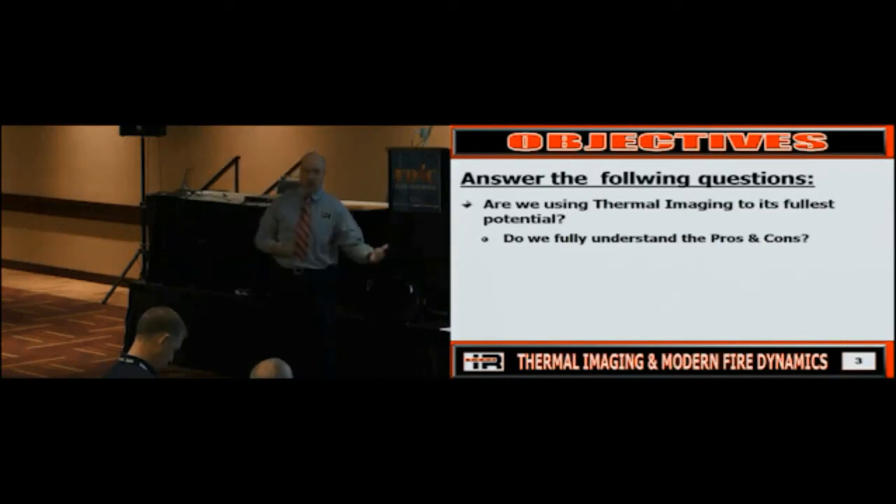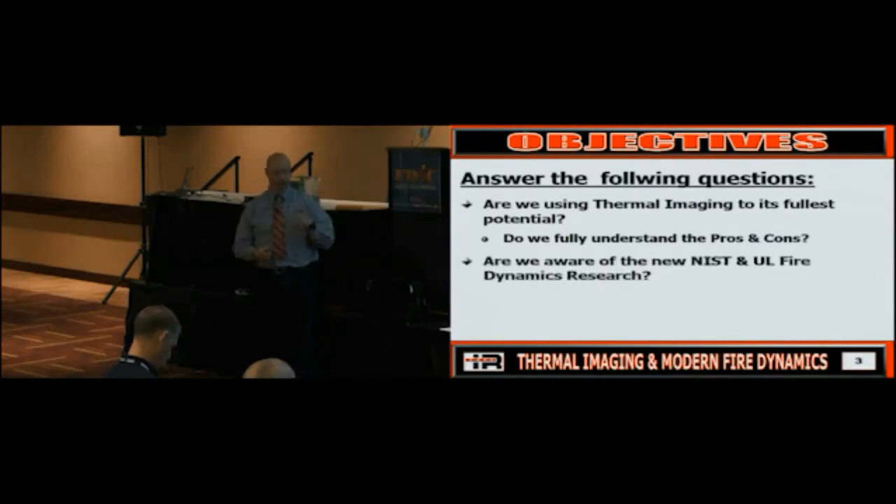I think it's a great tool, but it's got its pros and its cons, which is what we're going to try to work on. And are we aware of the new NIST and UL fire research? And I say new once again, new's a relative term. I'll be the first one to tell you, some of this stuff, I've been in the fire service going on 30 years. It's not new, but some of it is.